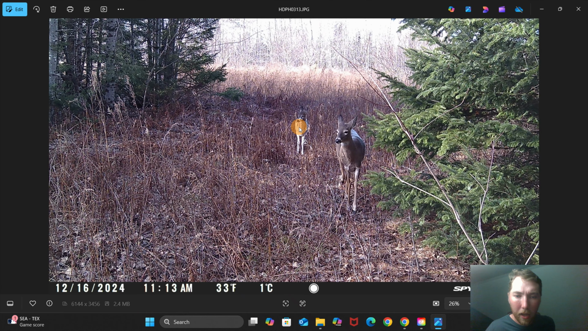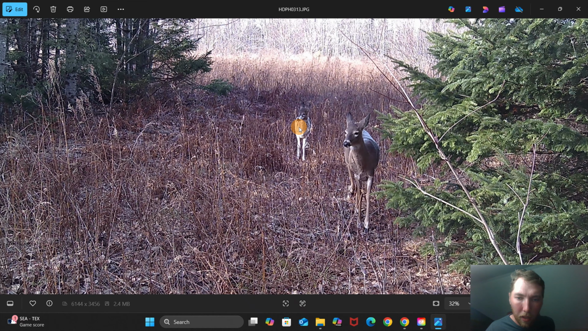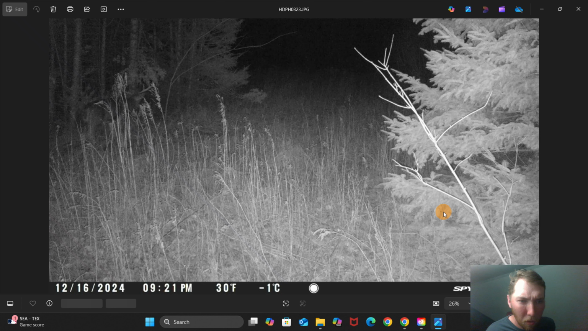This was really cool. Had some piebald does. I wasn't sure if it was just the light on that picture, but there she is with her little white behind slipping in the trees there. That's pretty cool.